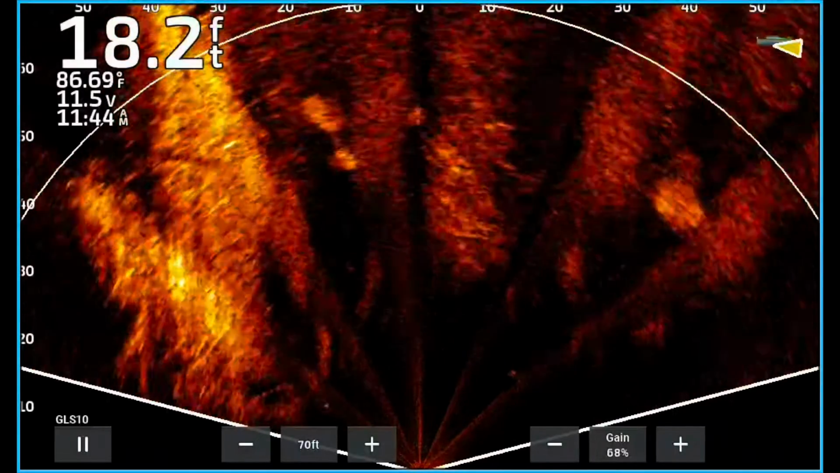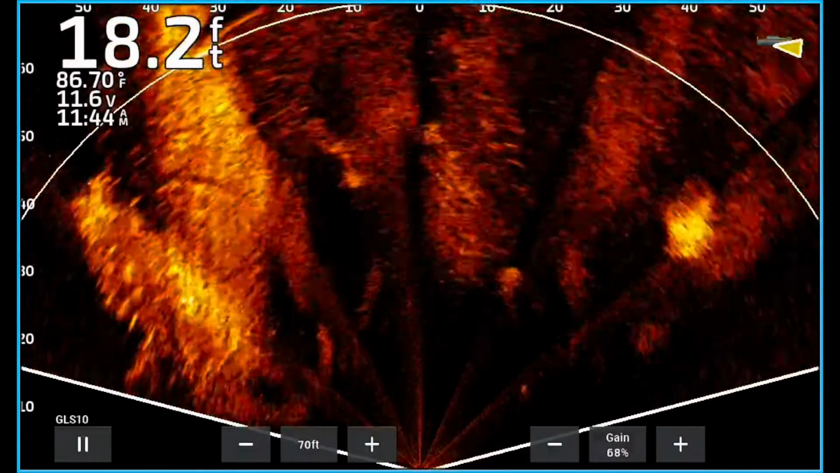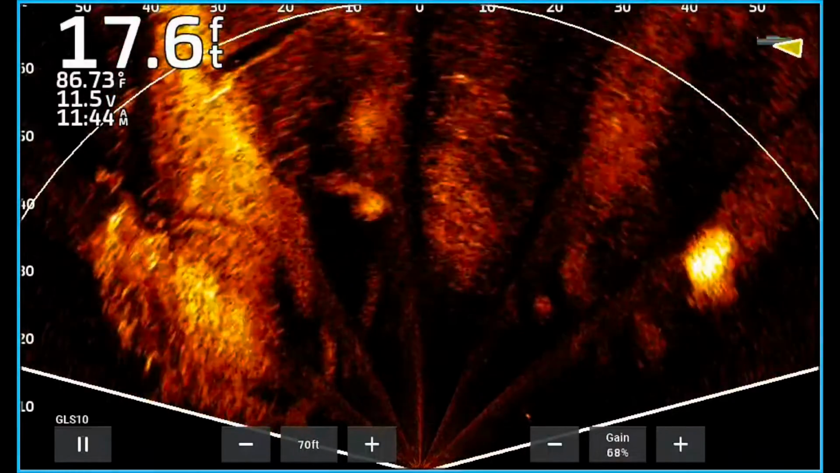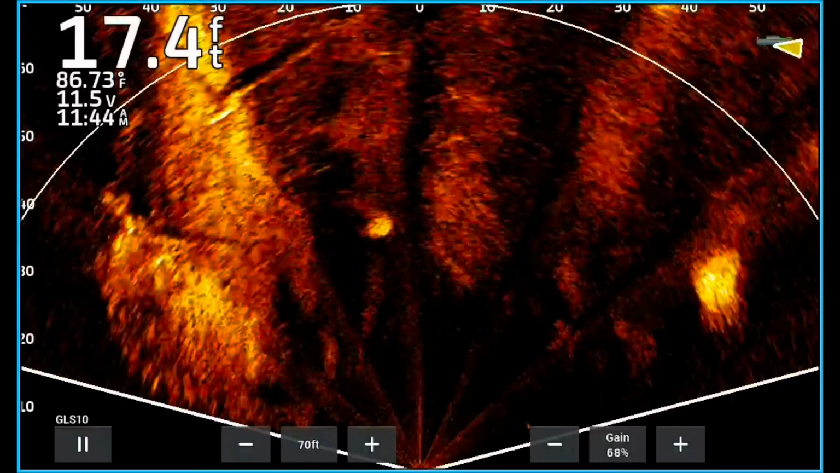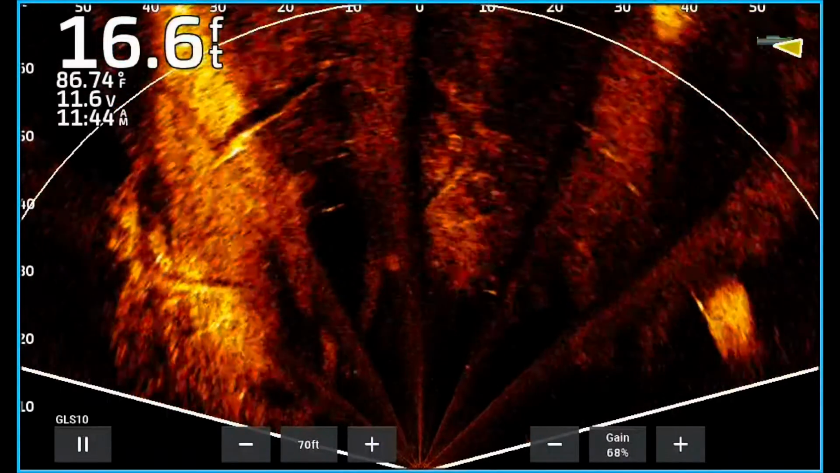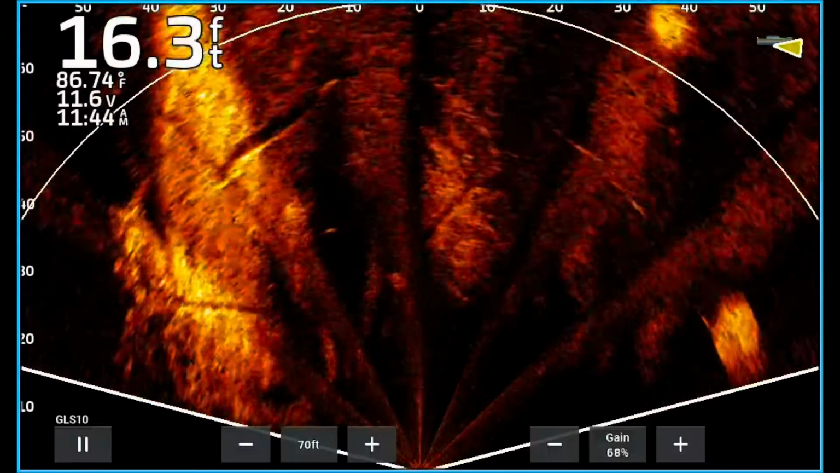Look at all the little balls of bait fish swimming around. So many things that this is finna bring into play. You can definitely see the edge of that ledge right there. You can see this big log hanging over the edge. You can see good contrast in that. Bait fish are so visible. So guys, what do you think? I believe